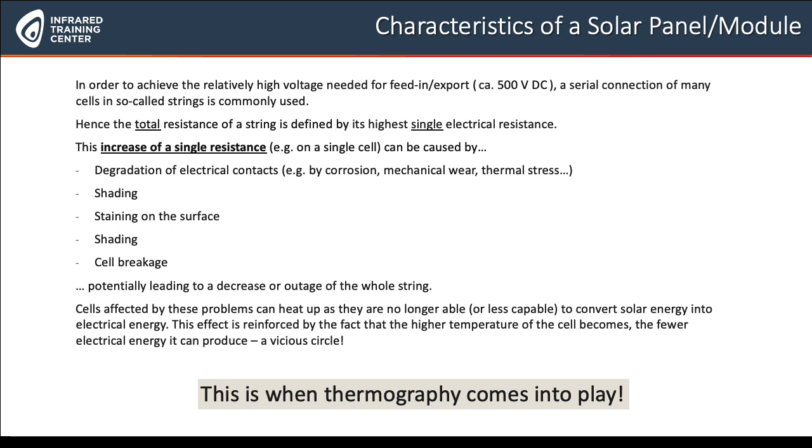If we speak about bigger PV installations that you can find along highways here in Germany, for example, what you do need for that is a relatively high voltage output for the export and the feed into the public network. So what they use for this sort of installation is serial connections of many cells in so-called strings. The problem with the strings can be that the total resistance of one string is defined by its single highest electrical resistance. And the single high resistance can be caused by different kinds of issues or problems.